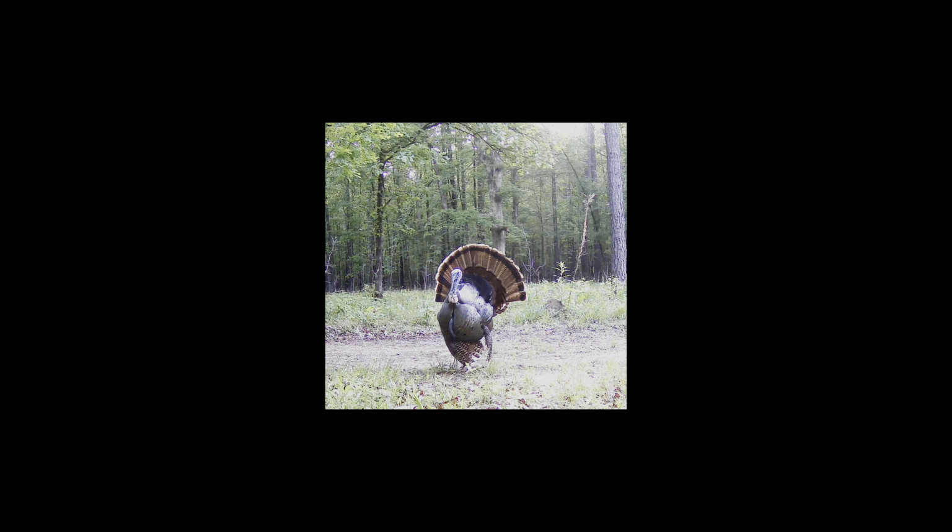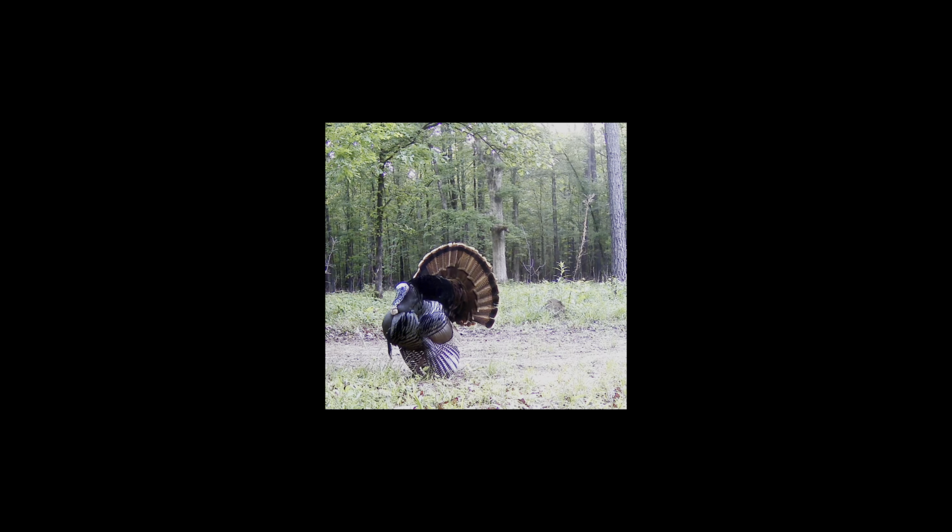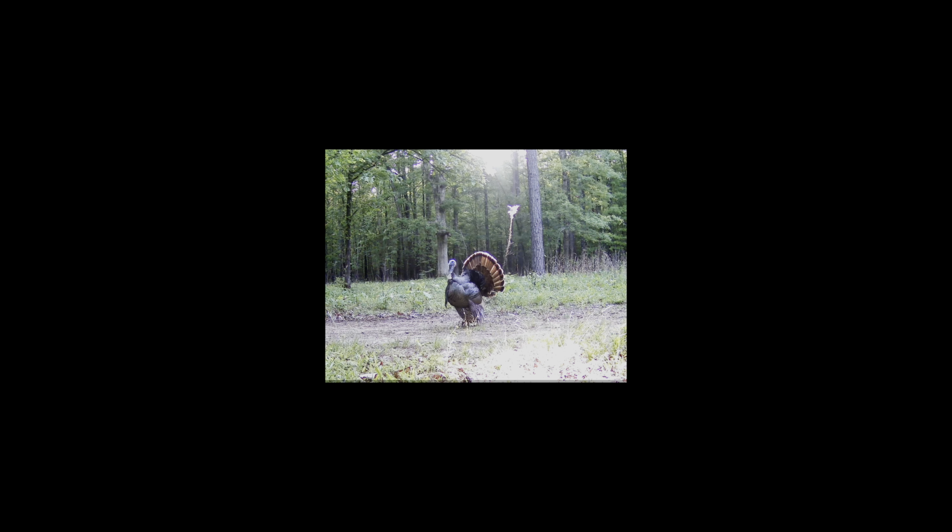And here's a beautiful tom turkey that I got just a couple of weeks ago, or about a week ago, right before season ended. And he stayed in front of this camera for 20 minutes. And if y'all hear any weird noises, my dog is sitting in my lap and she's wanting me to play with her.